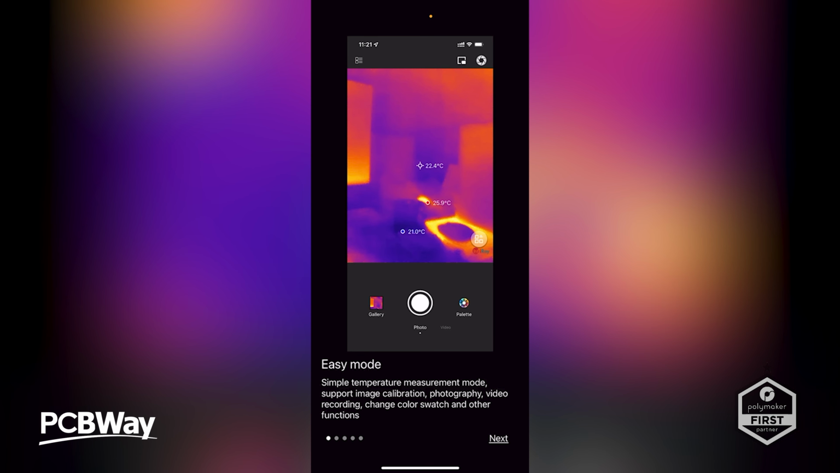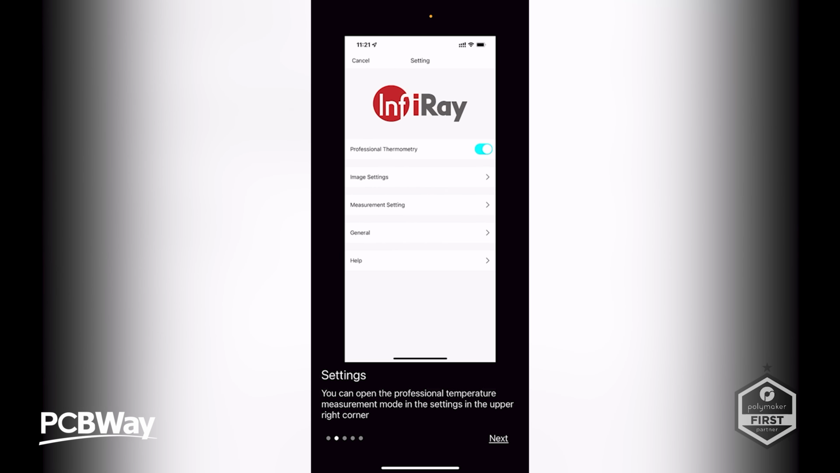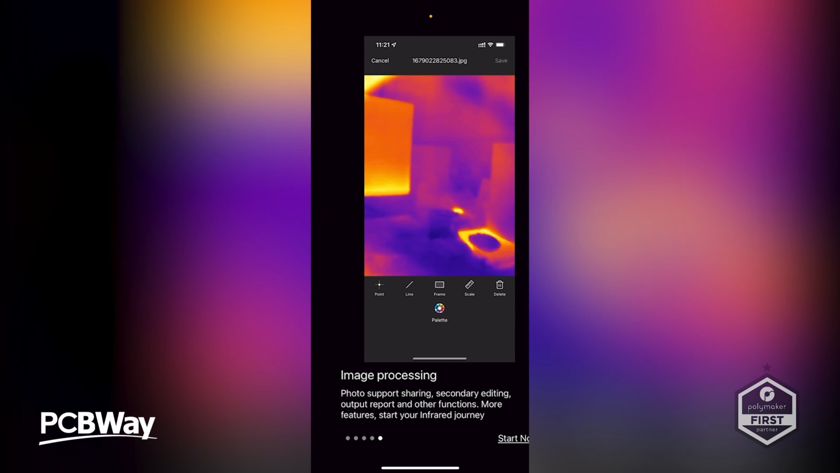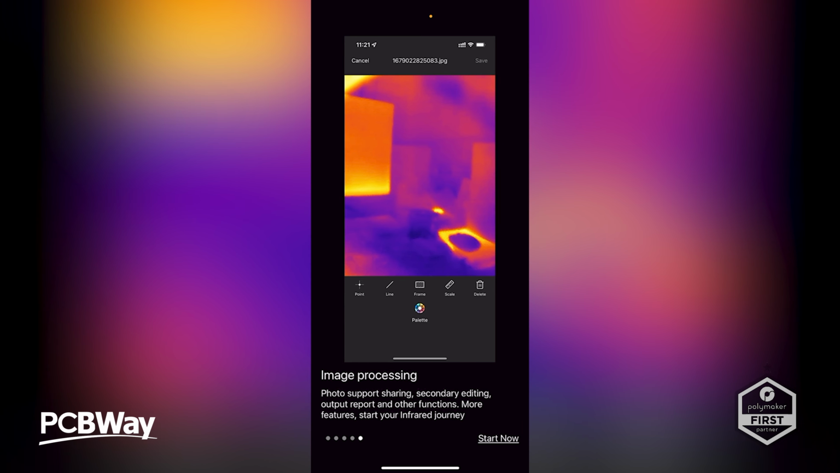Okay, so we've got easy mode, simple temperature management mode, support image calibration, photography, video recording, changing of colour and swatching and other functions. We've got infrared. Okay, that's interesting. Why would you have 2 different brands with the same name? We've got pro mode, of course. Then we've got more functions as well. Image processing. Let's just start now.